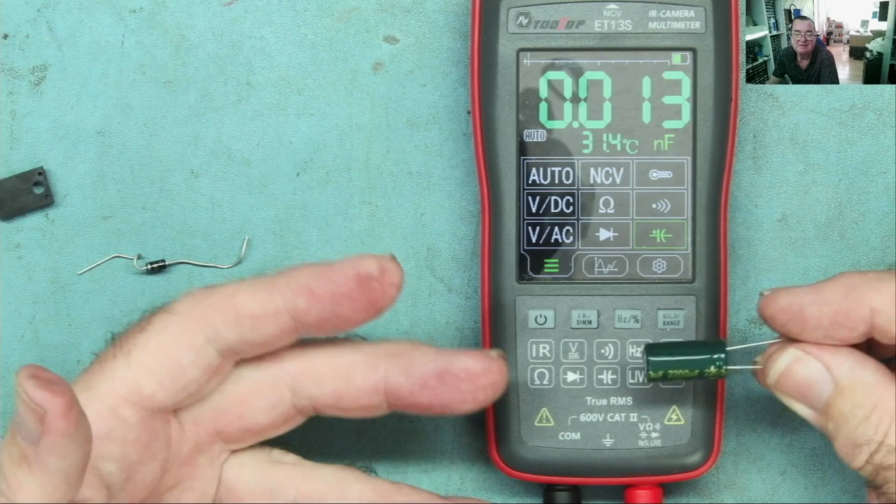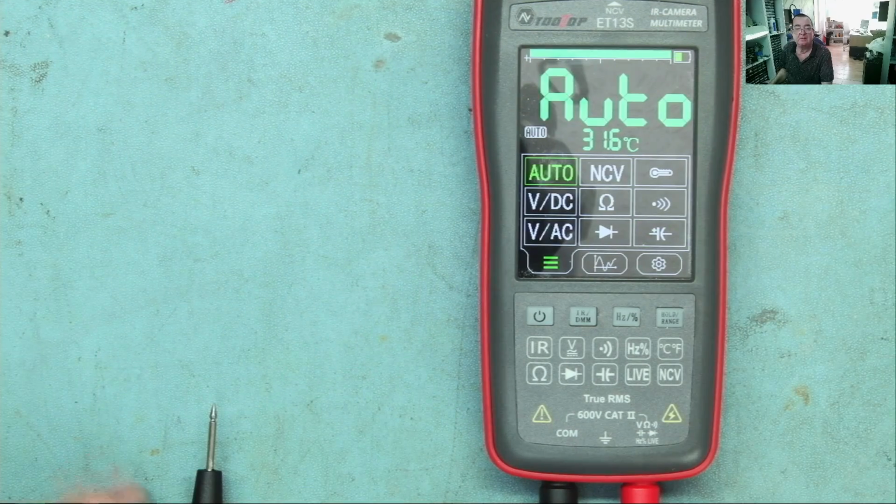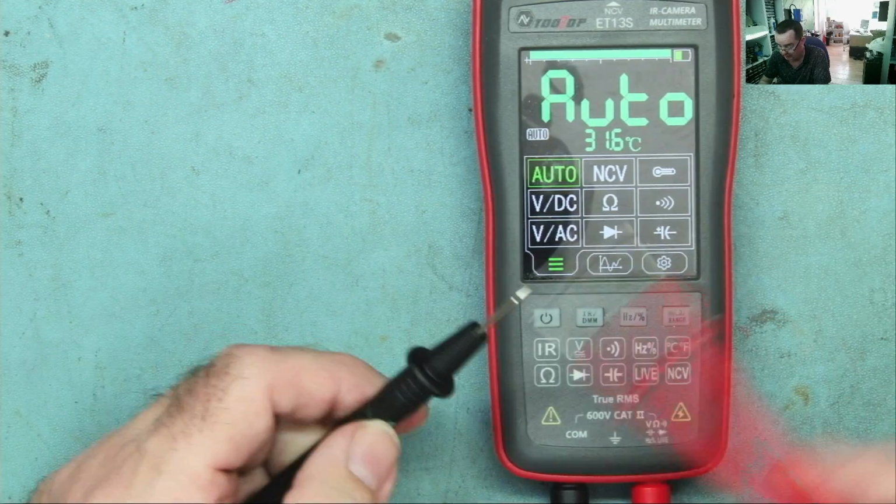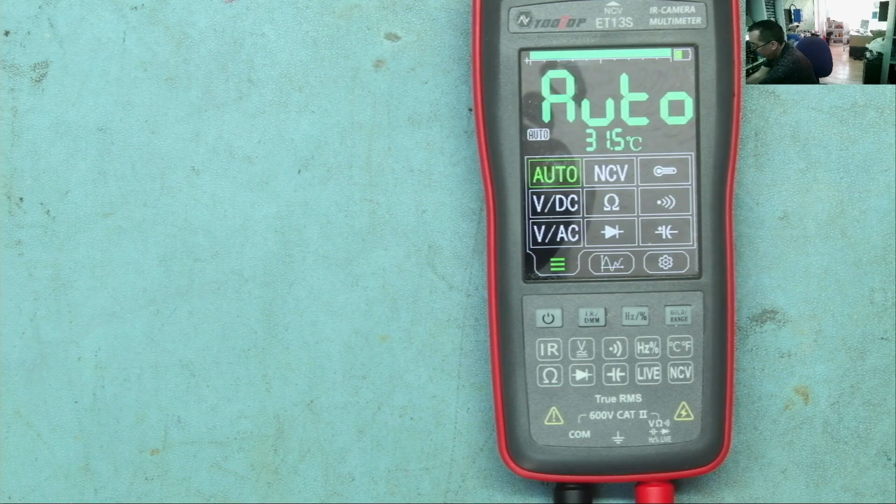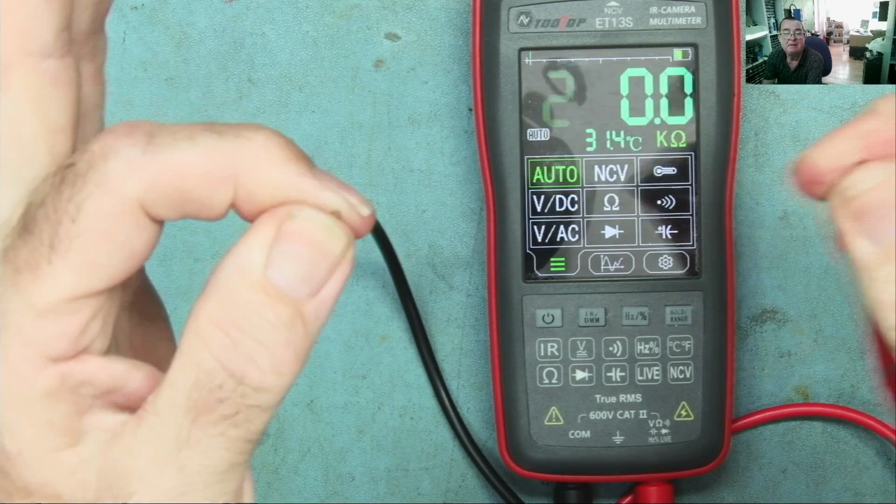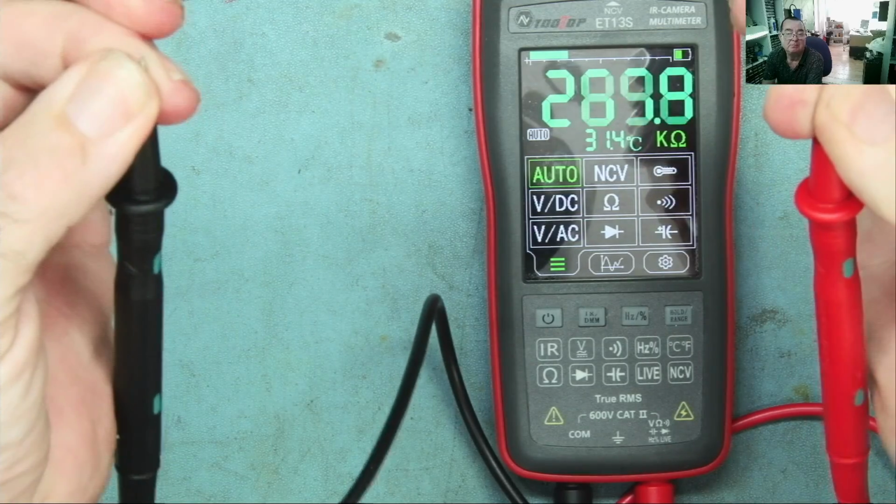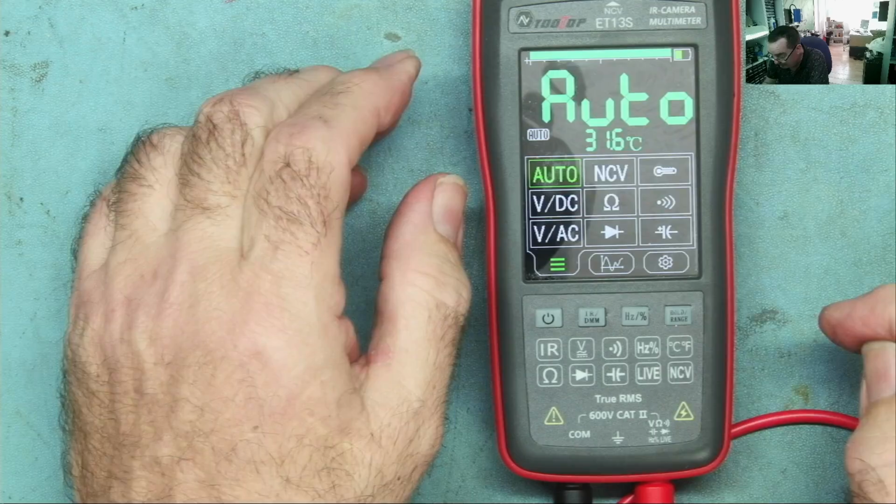If you want to read these things instantly, you need a dedicated capacitance meter. This has an auto range, so it reads short. If I connect to my bench supply, which is set to 1 volt, yeah, it reads 1.26 volts. If I measure me, that's my skin resistance, about 300k, so that does work.